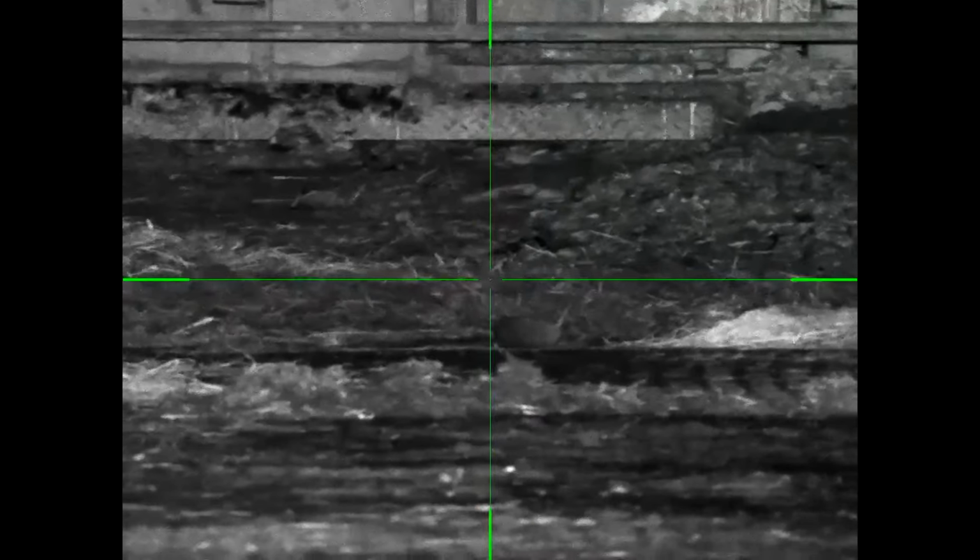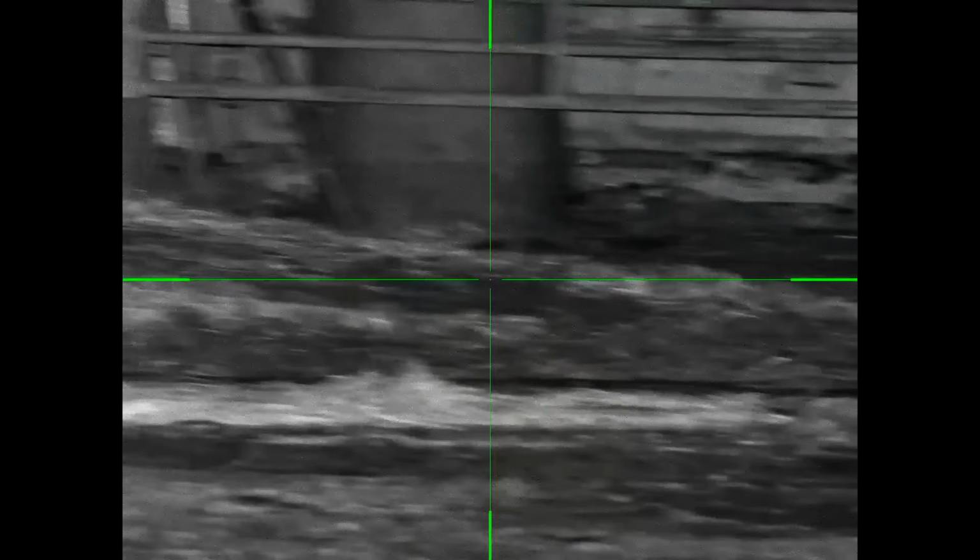Now there was two there. Hopefully the other one will come back out. Only been here a few minutes and that's rat number 3 already. See what else is about.